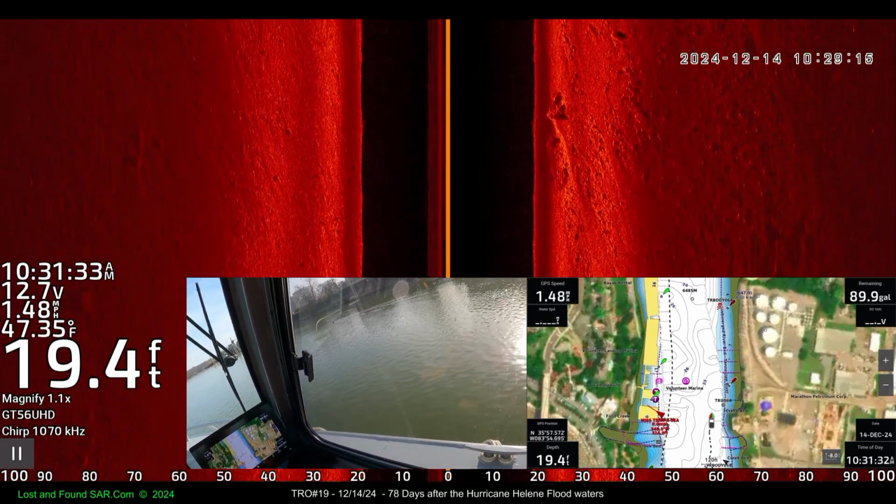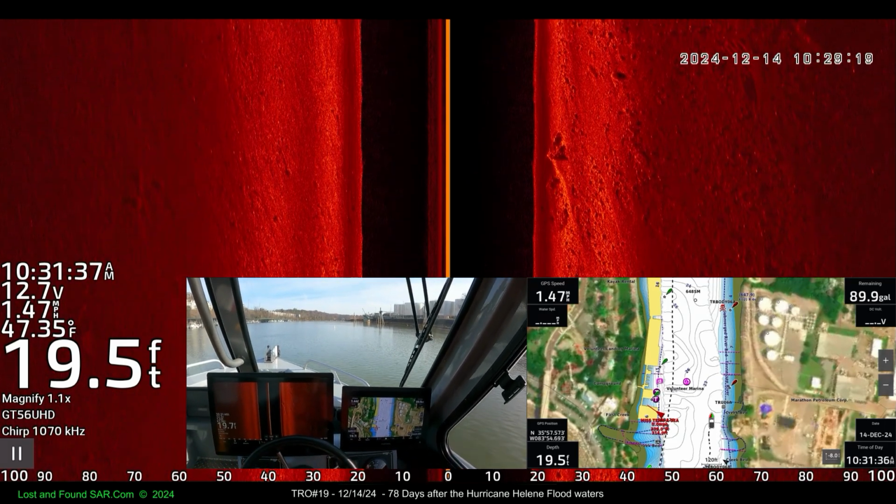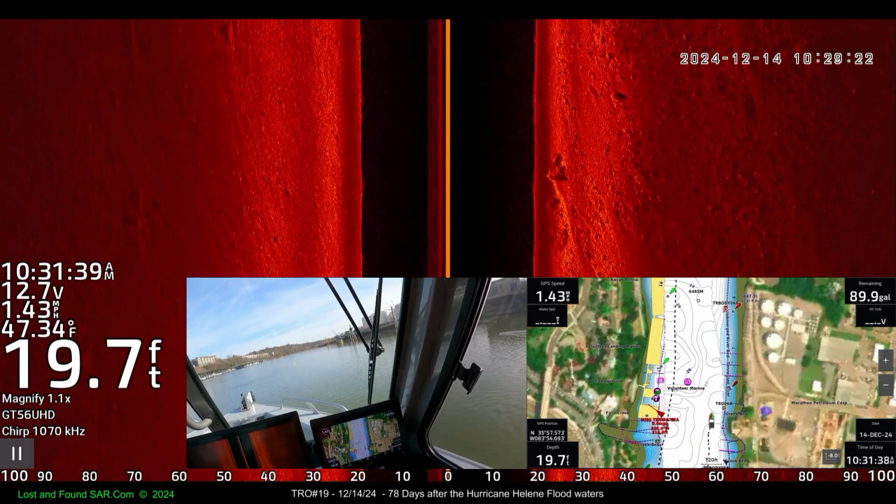That thing's locked right there too, whatever it is. That was there last time we were out here, if I remember right.